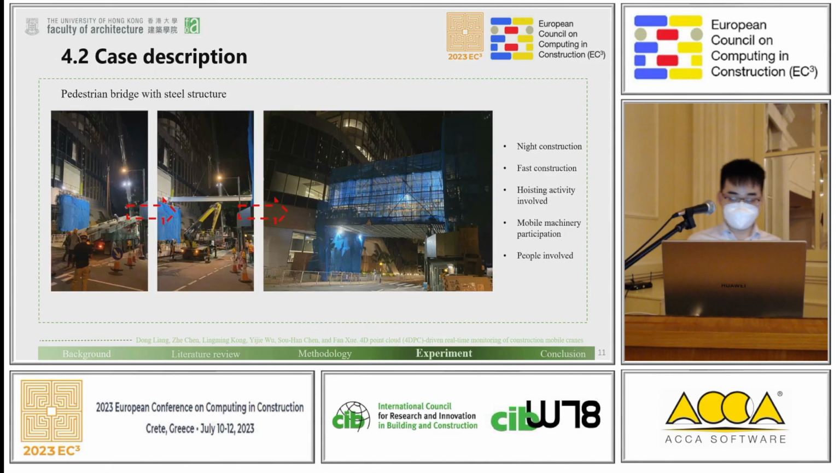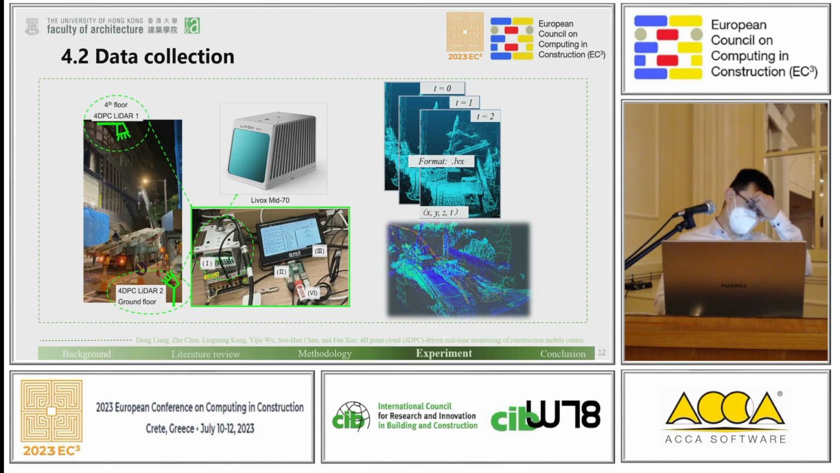We conducted a case study in a project. It is a pedestrian bridge with steel structures. This project has the following characteristics: night construction, fast construction, also involving hoisting activity. Mobile machineries and also some people participate in this project. We designed a 4D PC LiDAR system to monitor this project.